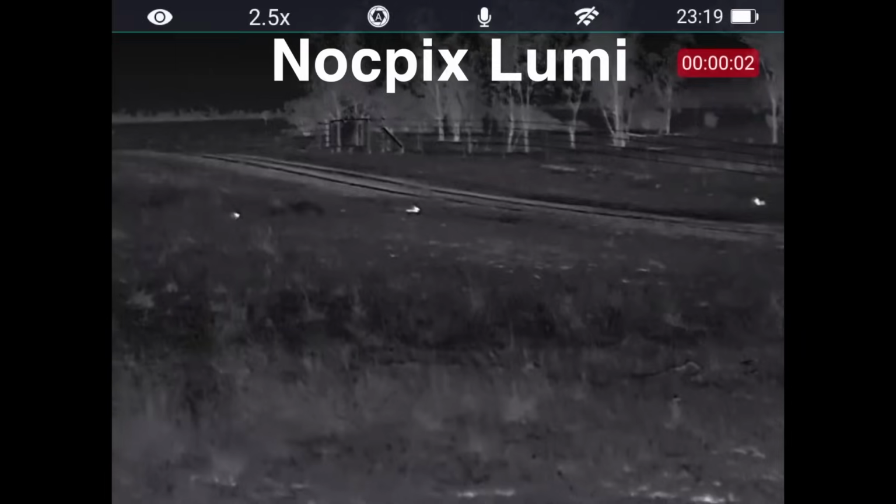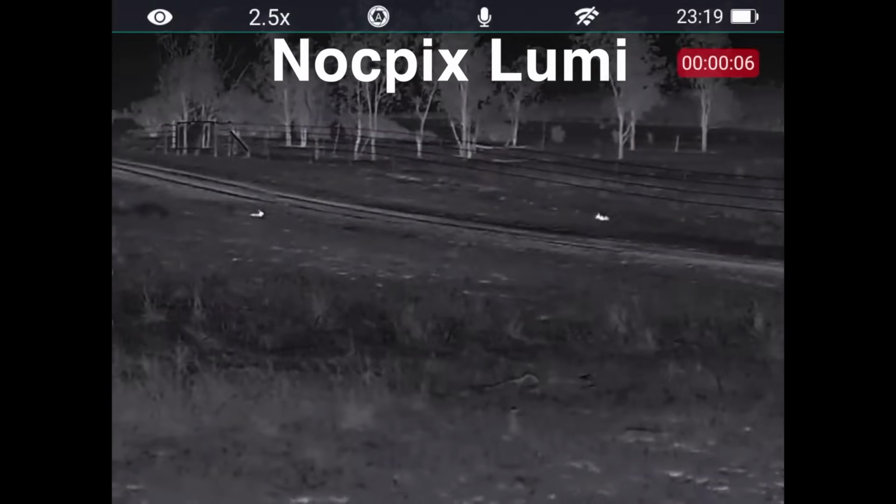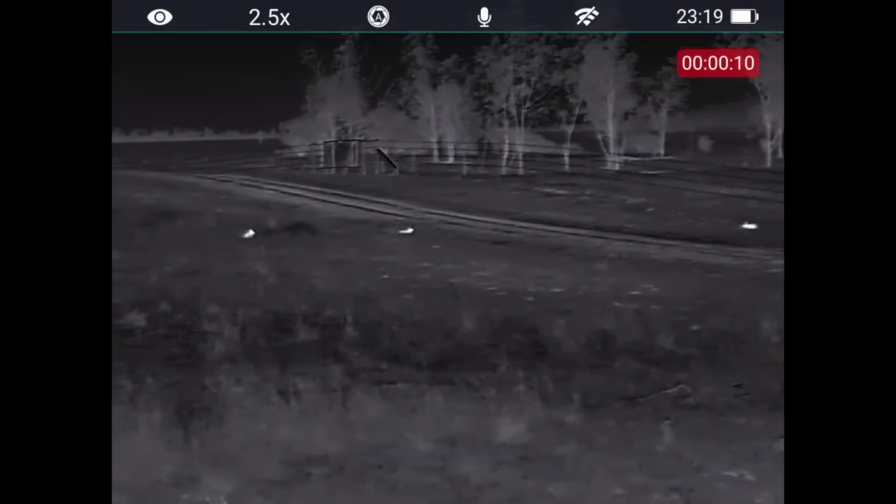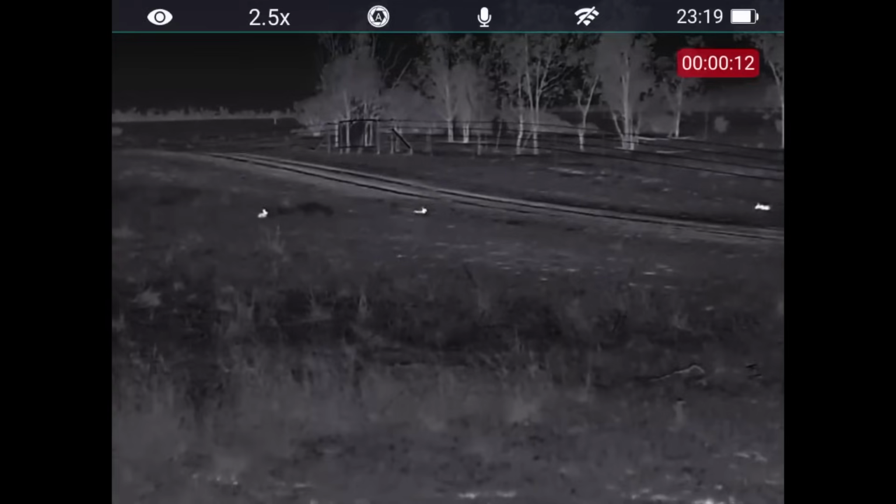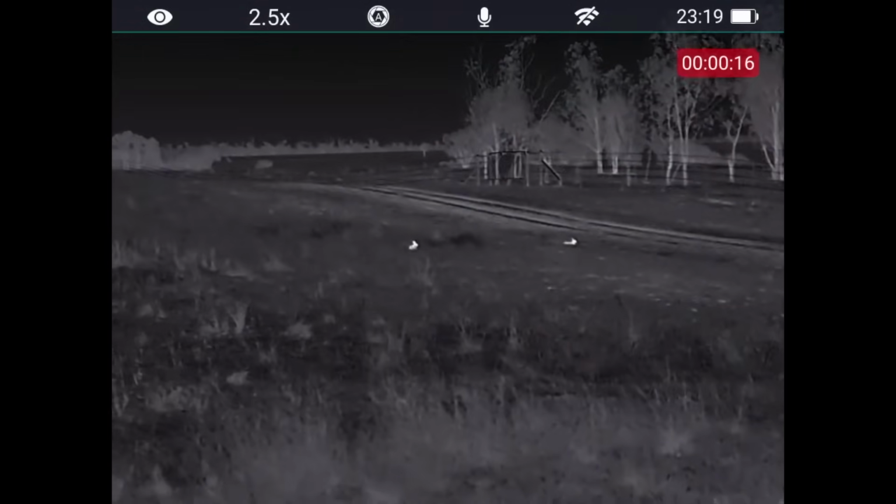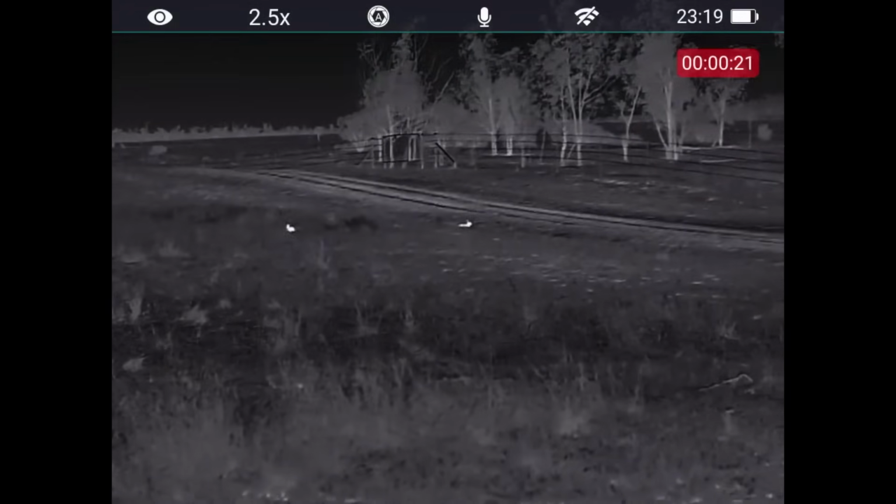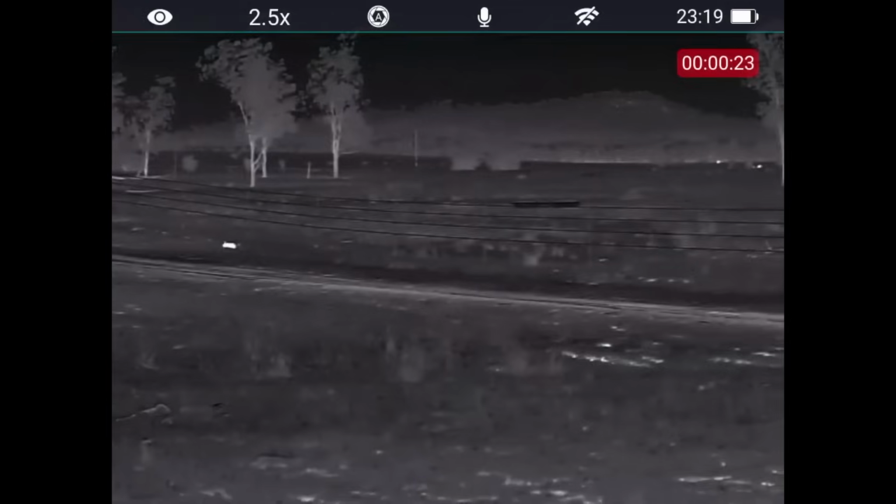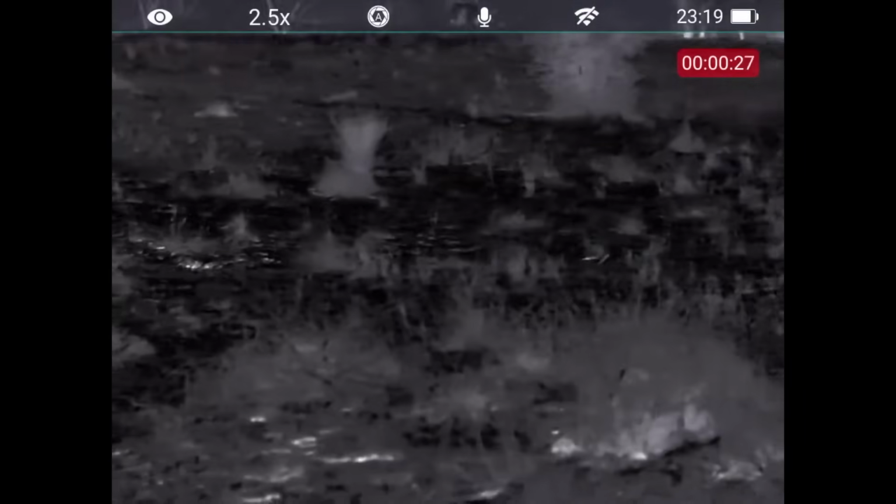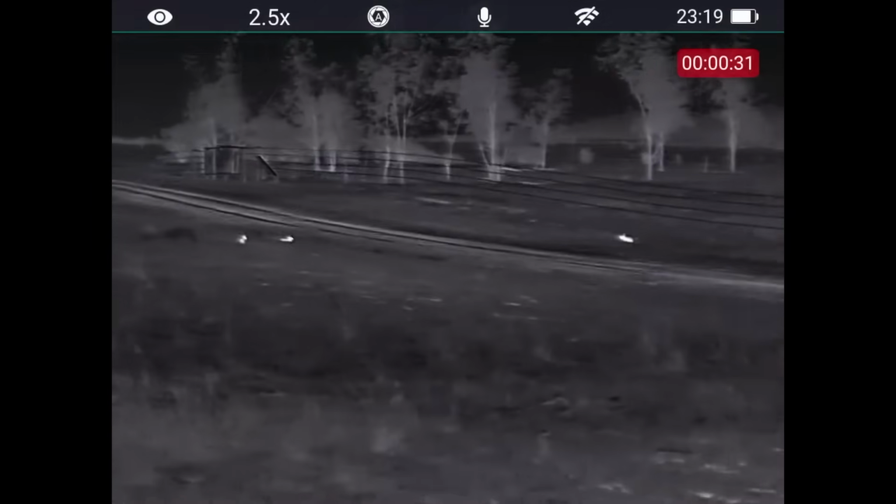This wind is blowing a gale here tonight. Makes it really difficult. It's probably a 30-40 km/h crosswind here at the moment. I've got 3 rabbits over there. Got a little baby one there in the middle, another one lying down, and a bigger one over there. So I'll sneak up, try and get downwind of them a bit and get a bit closer.